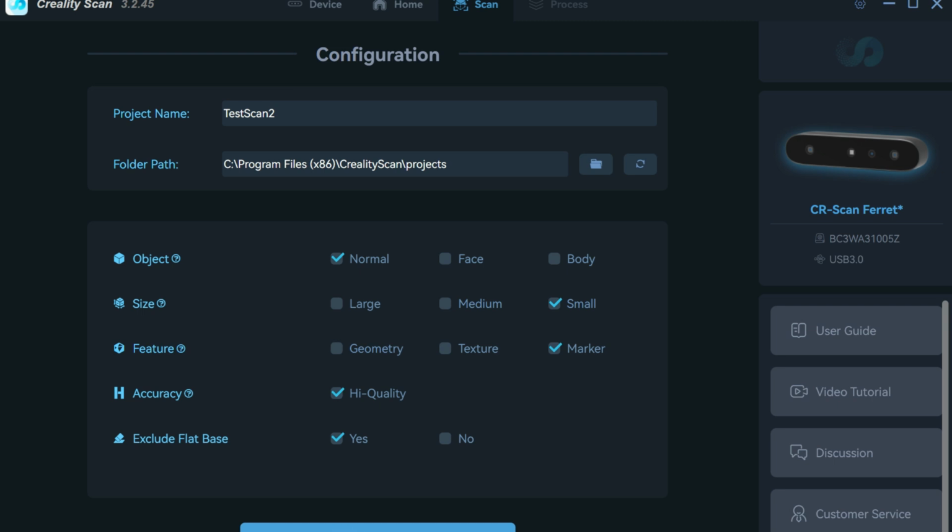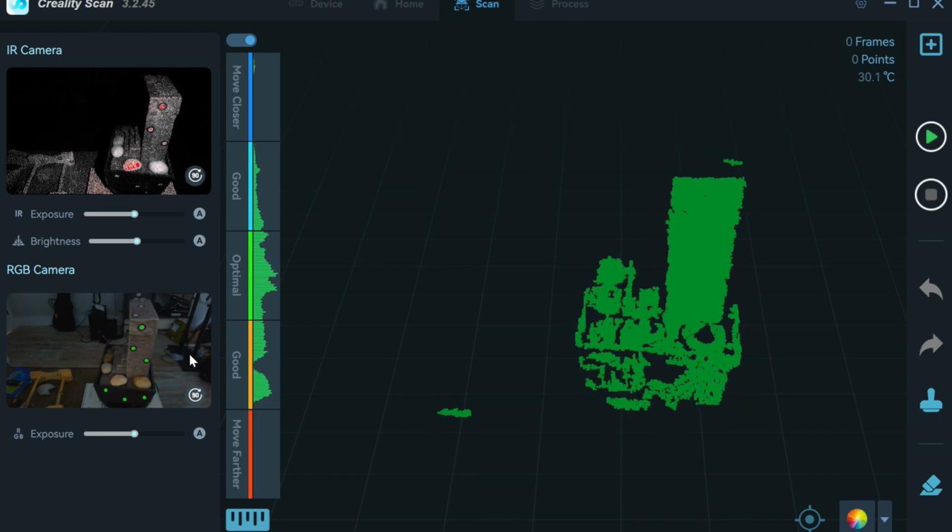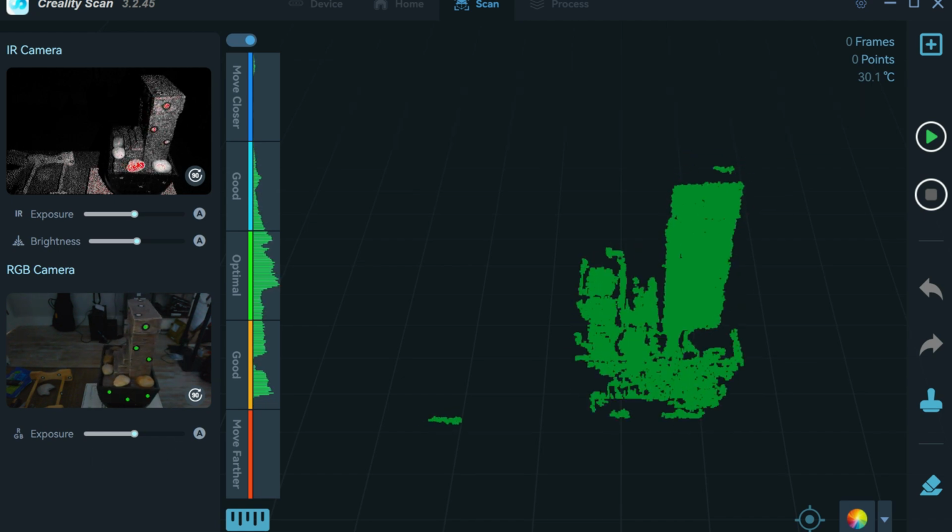So I'm going to go ahead and hit scan, which is here at the bottom. It says scan. And excuse the mess in the background. I'm trying to clean and reorganize my office.